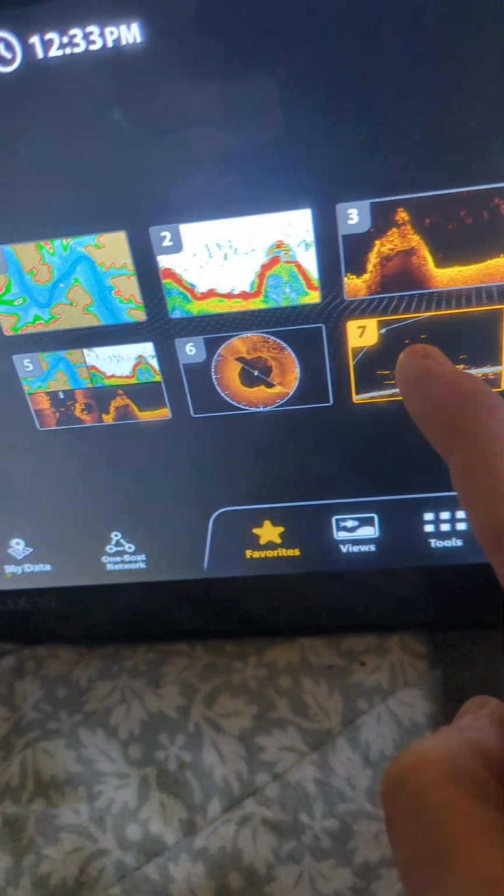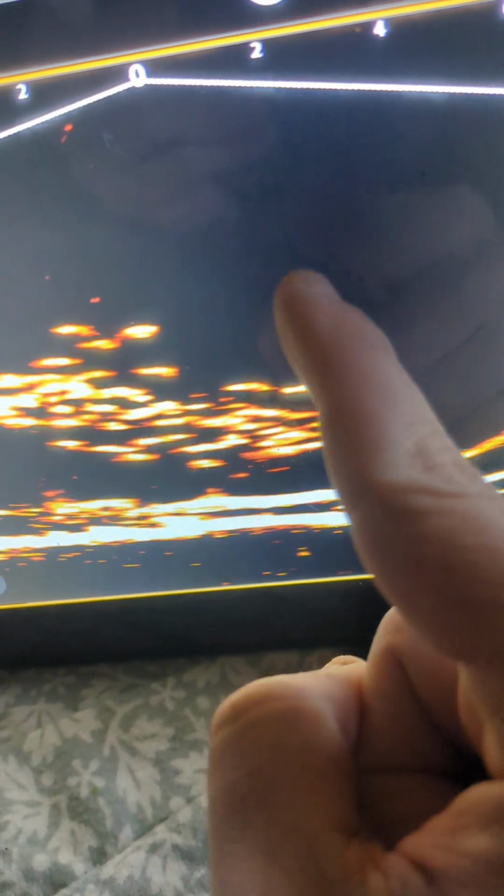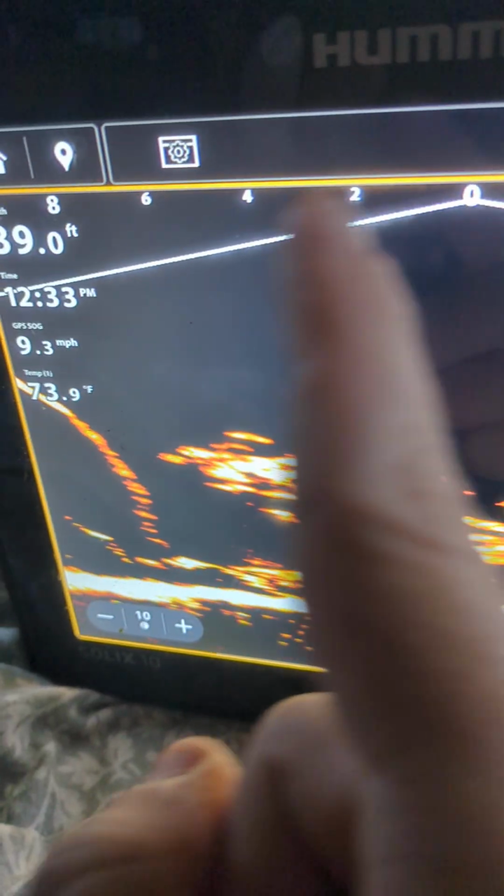And then you have this. This is live imaging. This is a tree, and these are the fish. But you can actually see them moving. You can cast your bait or lure down, and you can watch it. You can see it moving, and then you have whatever this is. I have no clue how to read this, but you could do this.